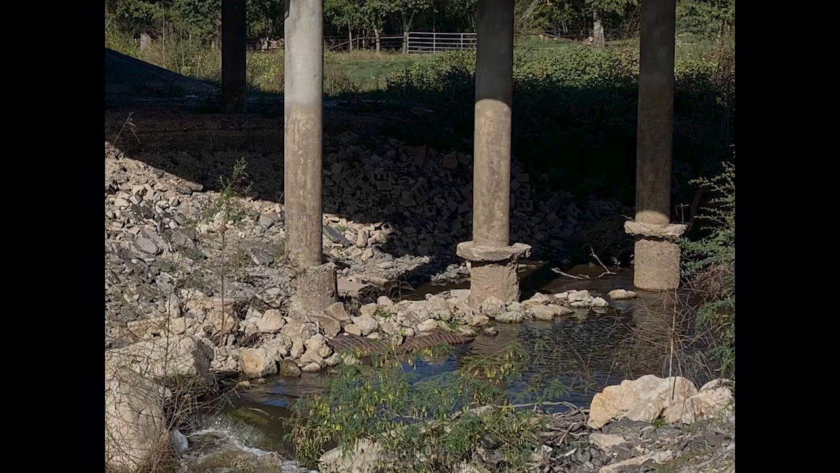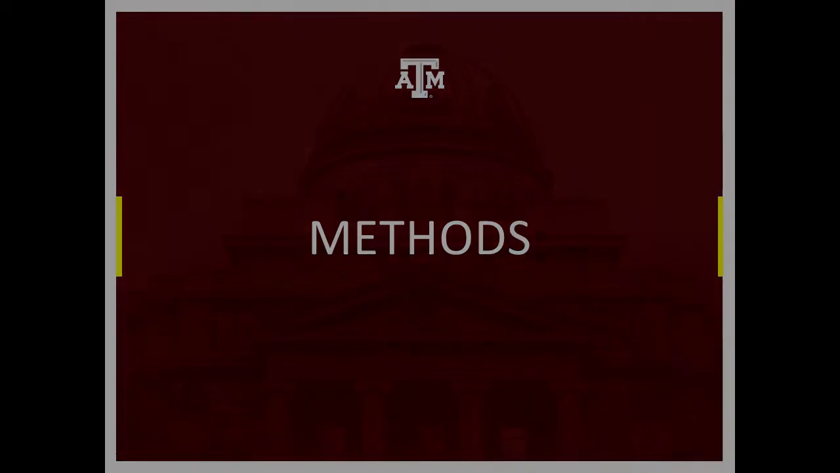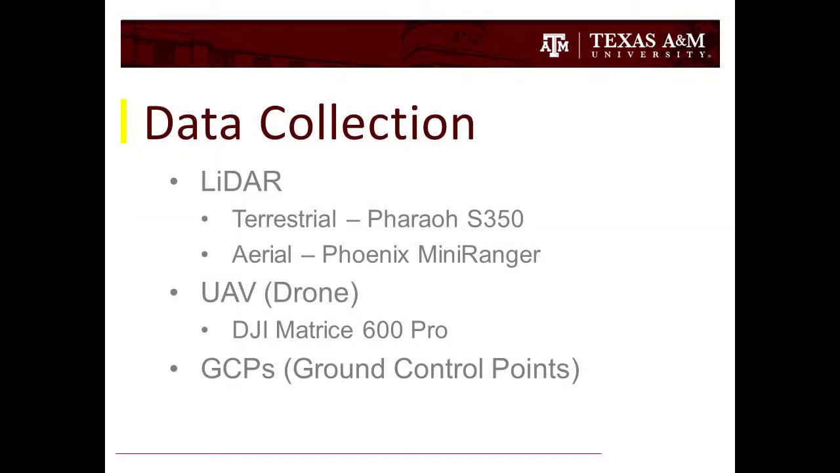For this portion of the presentation, we're going to be talking about the methods that we used in the field to collect our data for this project. All in all, showing up to the side of the bridge, from setup to collecting the data and leaving, took only 2 hours, which shows how quick and efficient this is, and as you'll see, the amount of good information and data we got from it.